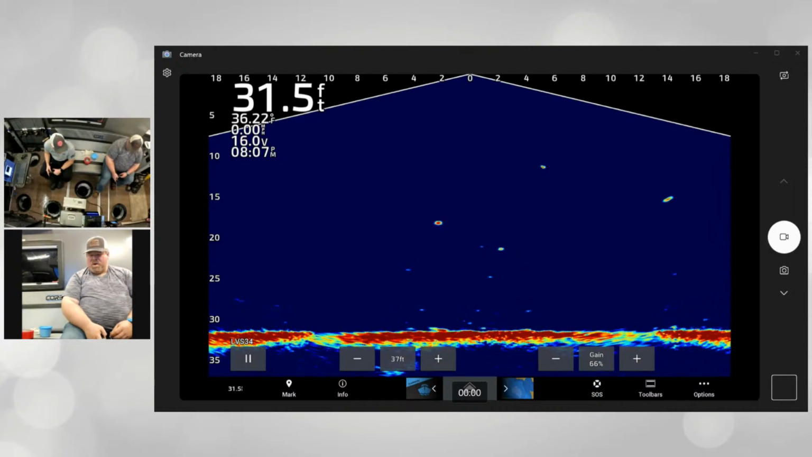Mark high side right. Oh, yeah. We have a fish 12 feet, 14 feet off to the right, which would be Alex's side. I lost it though.